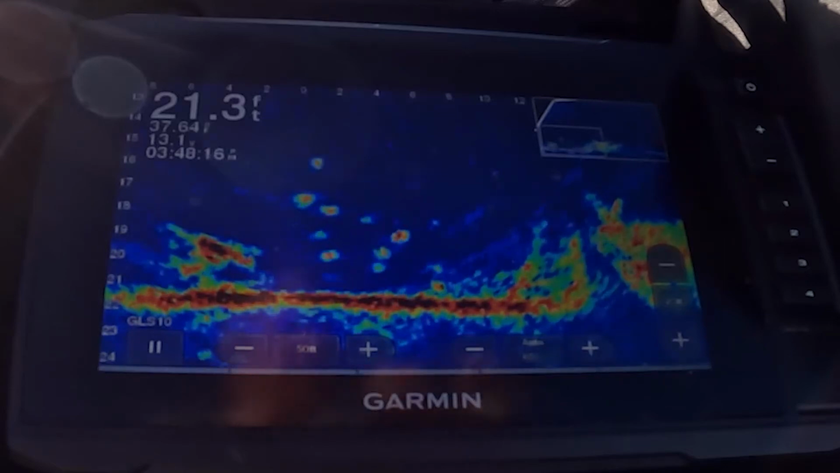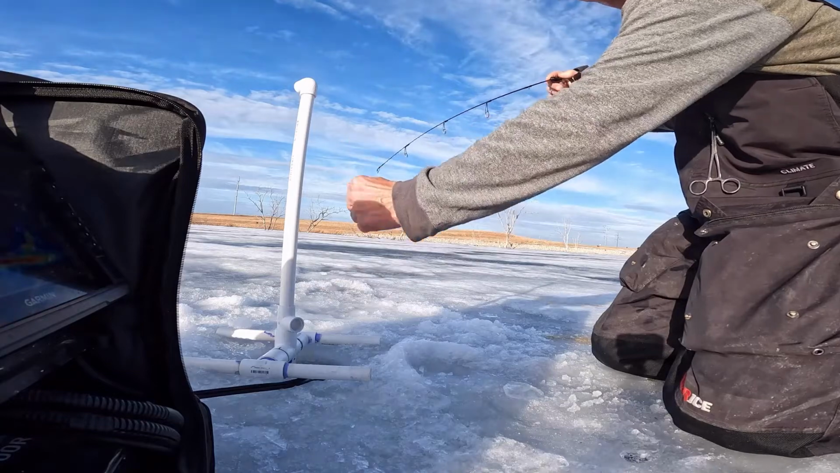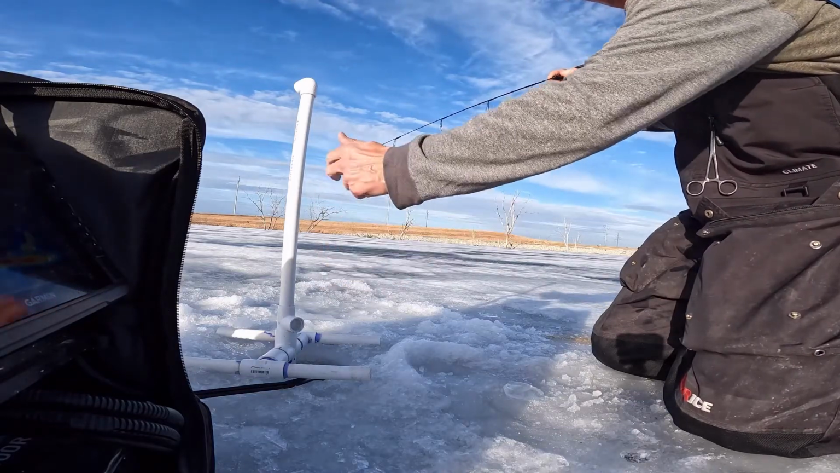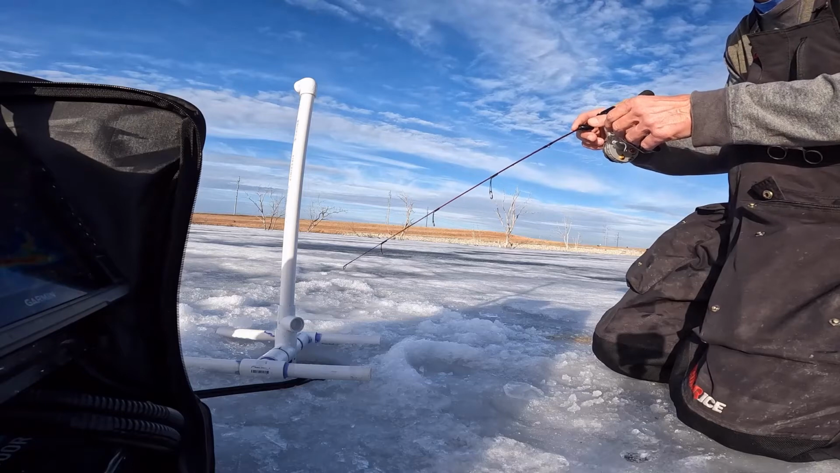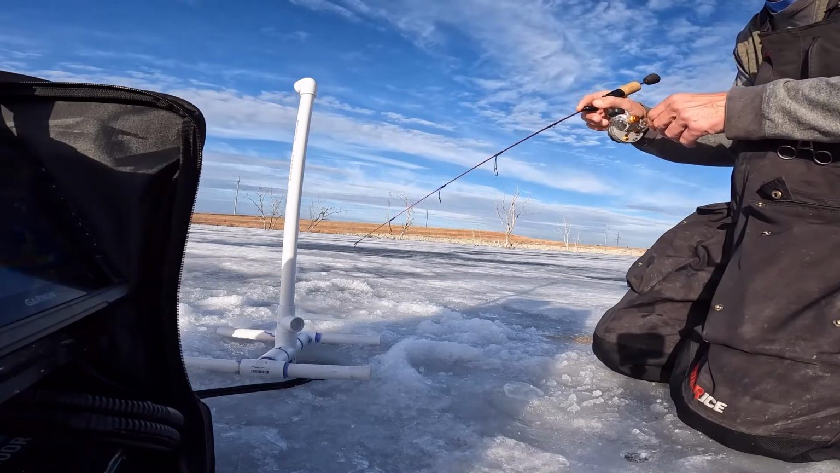You see him chasing me. There he is. There's one. See if we can catch it on the camera here, besides in the fish finder. Here goes our lure. We got a giant school down there, or big school anyway. Super aggressive. Here they come. He missed the first bite at it.